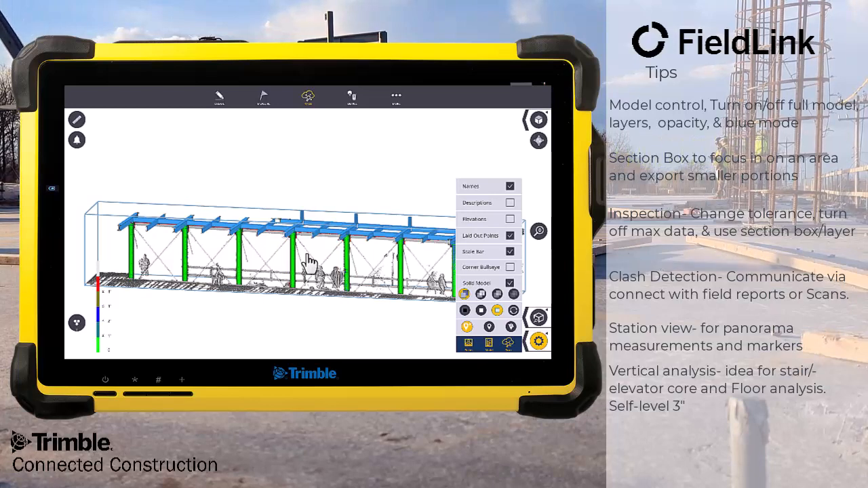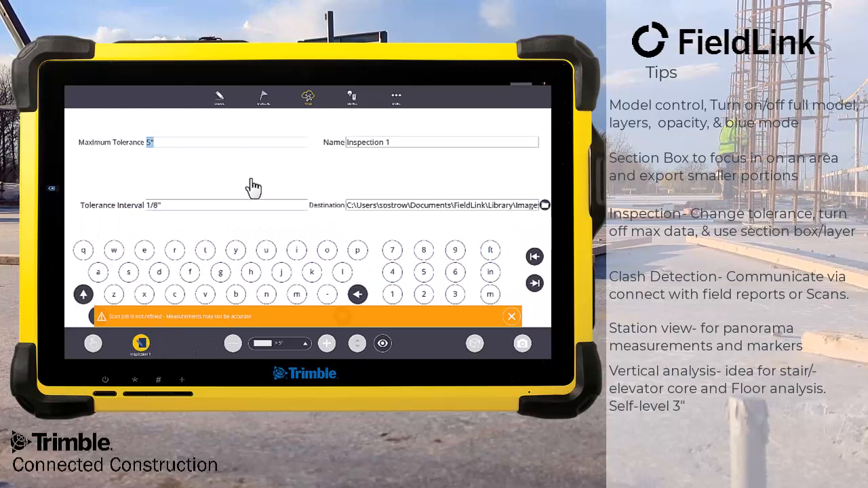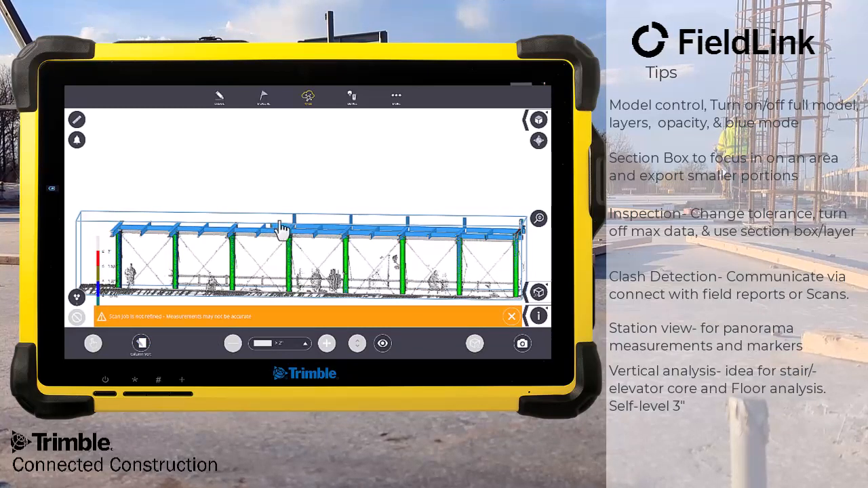That self-leveling in 3 seconds means you have sub-millimeter accuracy at 20 meters, or sub-quarter inch over a couple hundred feet. So your data is really going to be spot on. Helps out in floor analysis as well as vertical analysis that you see here. So I'll call this column check. This comparison here looks pretty good, and we'll take an image of that.